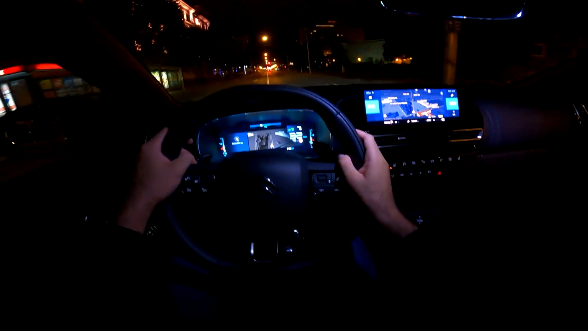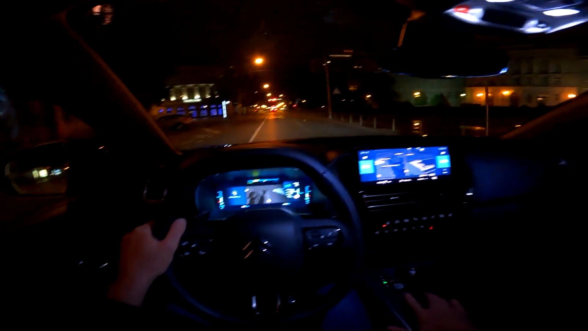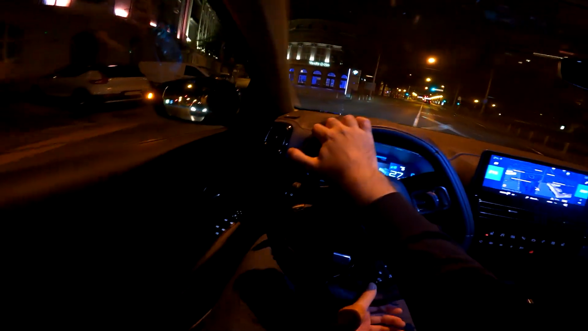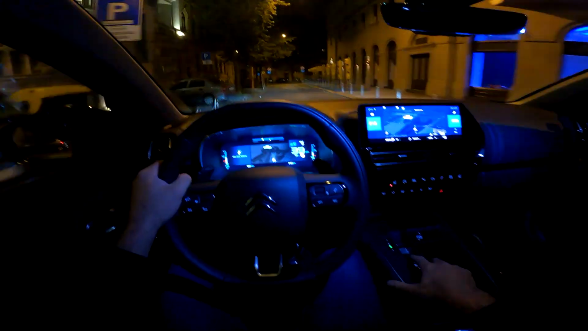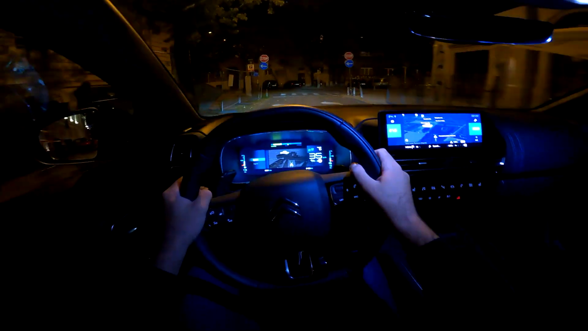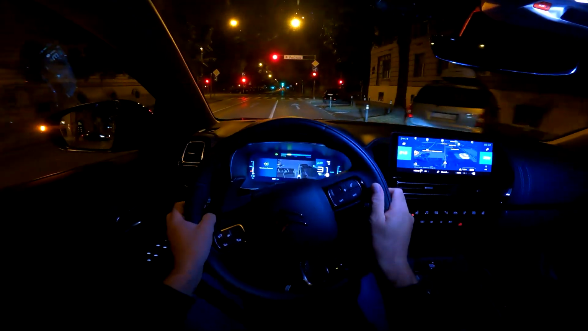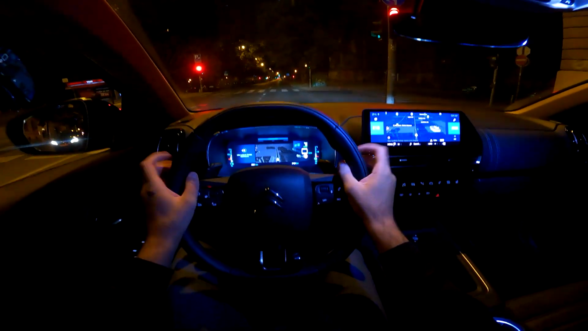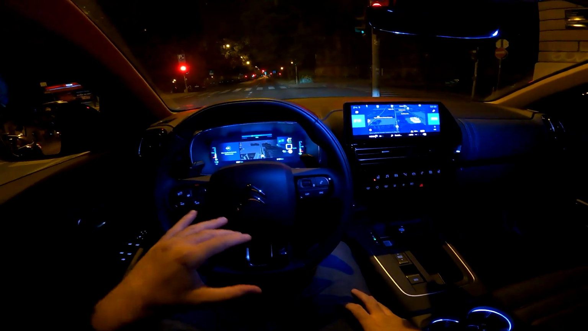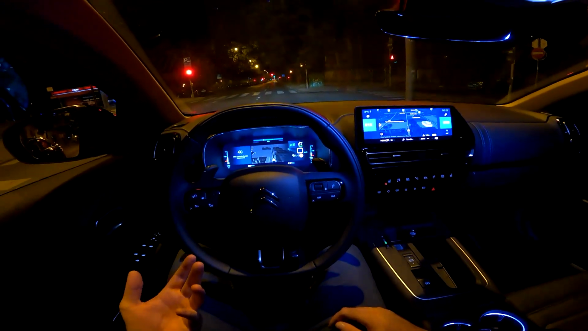So we are still in electric mode, but I can also put the hybrid mode, which would basically combine, of course, the electric motor and the petrol engine. And if you put the sport mode, well, here you will definitely have the electric motor and petrol engine working together, but you will definitely have the petrol engine. I think you can hear it now. It started. So there are various options and ways to drive this car.